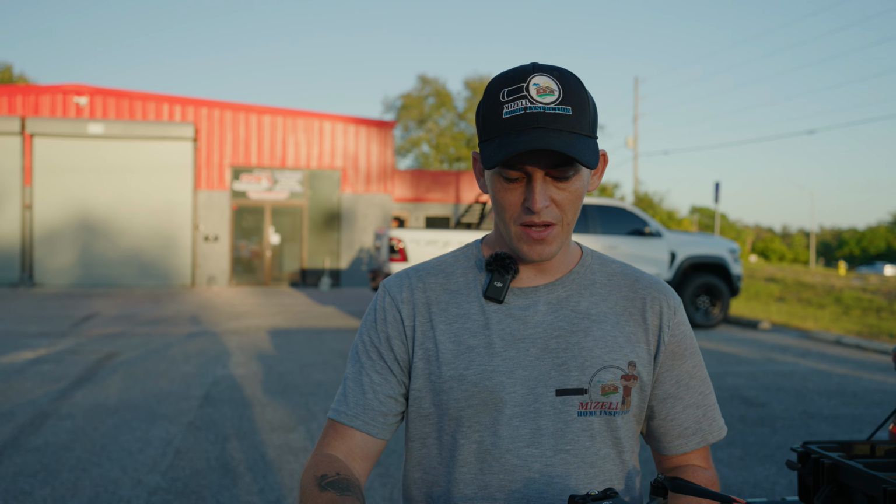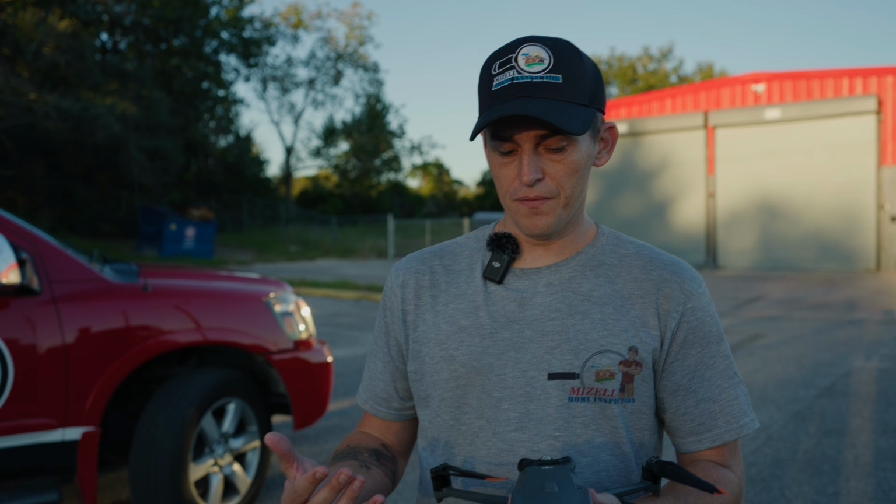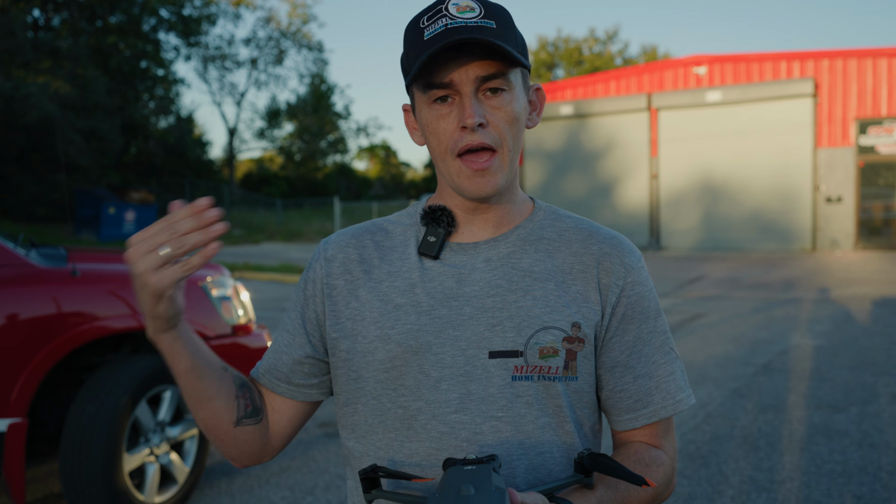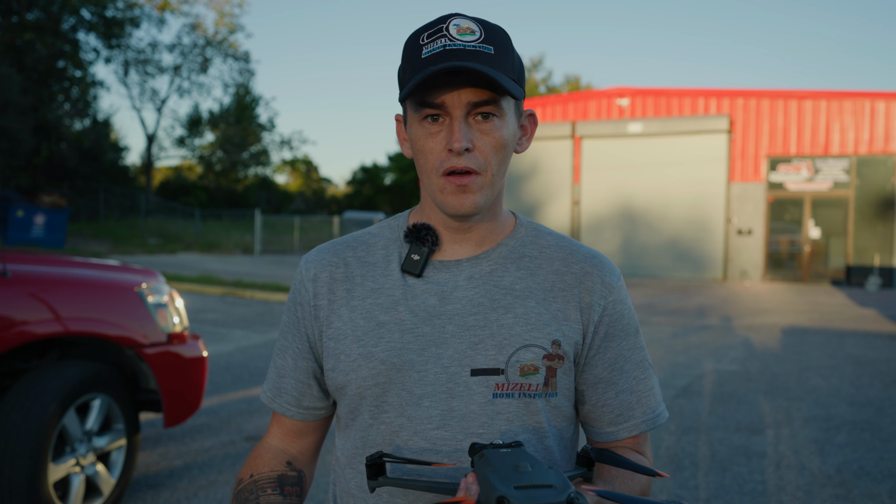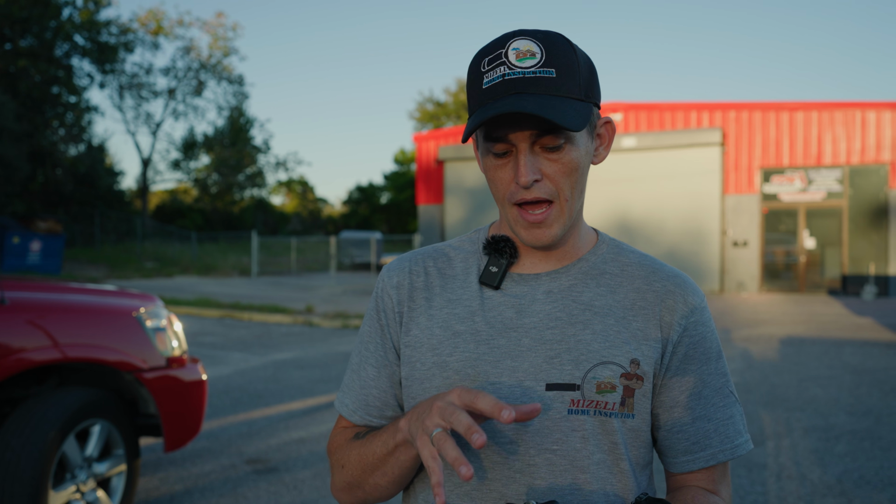Honestly, coming out here to use this today, I was really excited because it opens up my ability to be more accurate as an inspector. But not just from the buyer's side, from the inspector side, this would open up a world of clients for me for larger scale buildings, for construction sites, cell towers. There's substations. There's so many things that can be inspected with this type of thermal camera that I currently can't offer in my business.